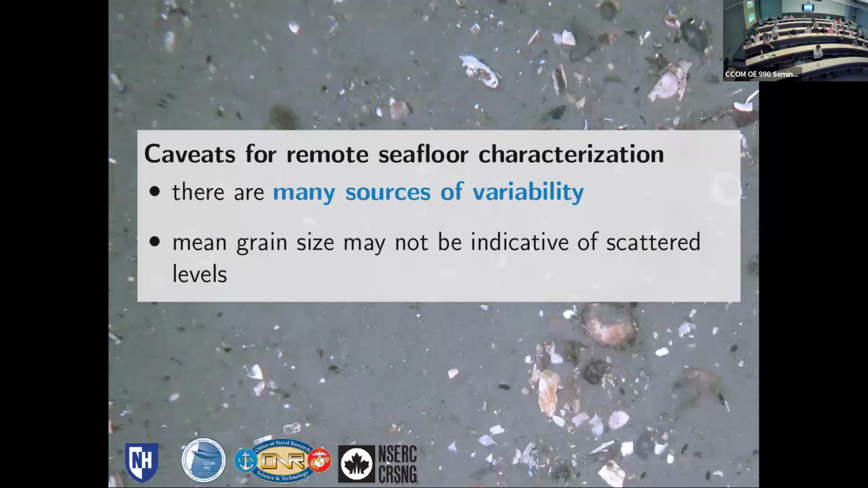And so these are caveats for remote seafloor characterization. We have to think that there are many sources of variability depending on your site. I hope I've convinced you that mean grain size isn't always indicative of scattering levels. I think we have to start thinking about how to incorporate other sediment parameters and how they affect seafloor scattering. So there's still a lot of work to be done in this field, and a lot of us here at UNH are working on that.